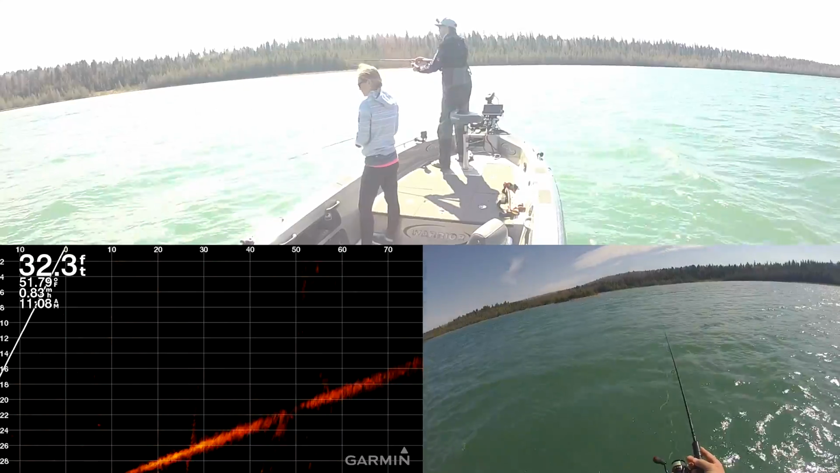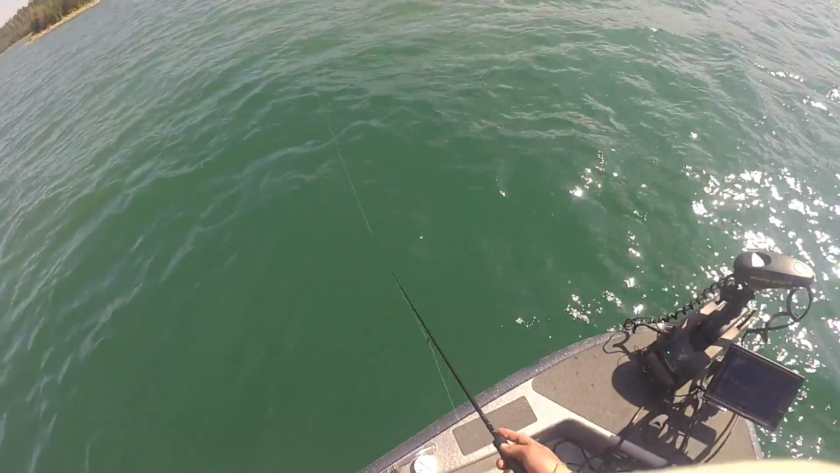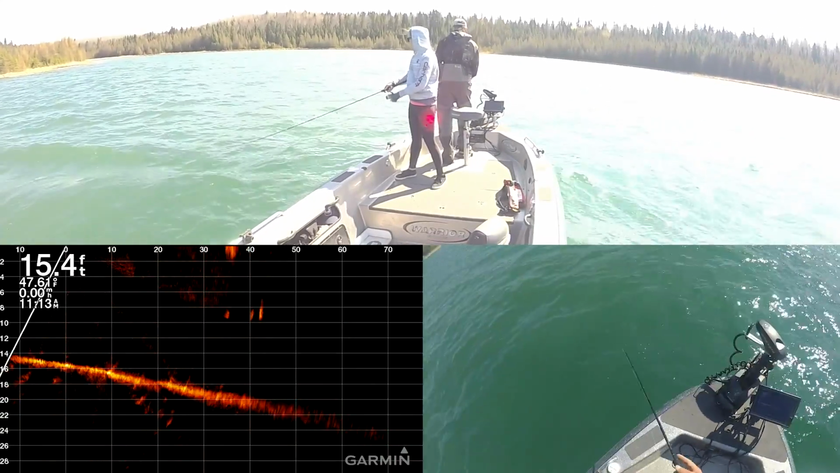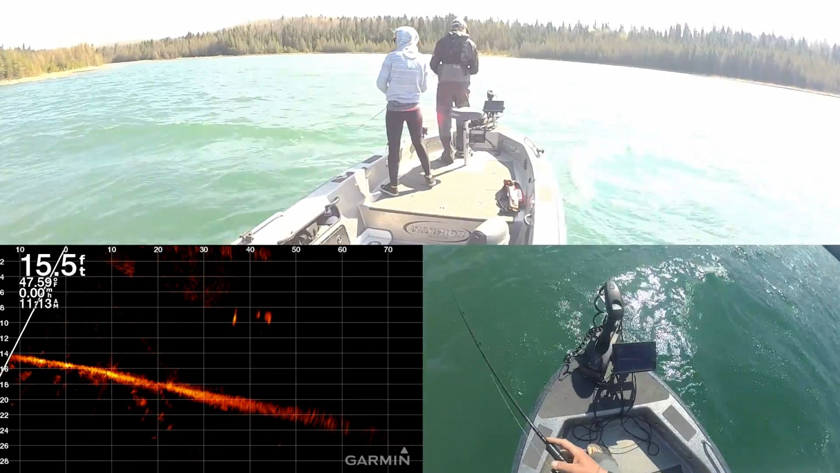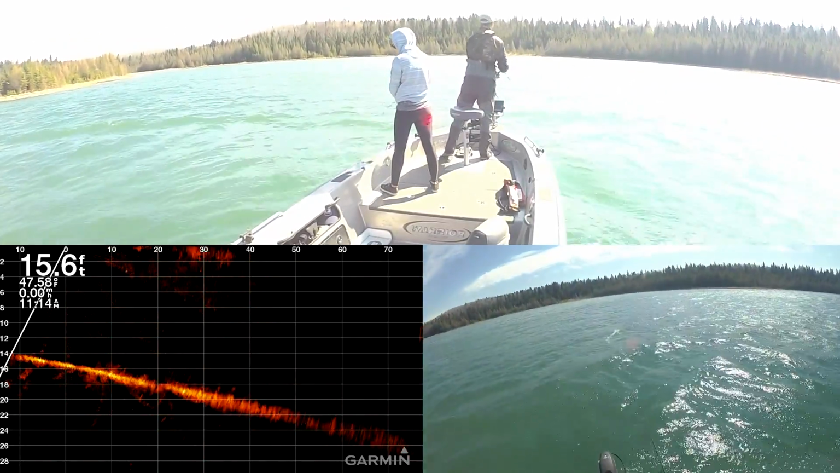I love that wind. Probably good to be on this mud line, eh? As opposed to trying to catch them in the clear water. There's definitely some fish out here, look. Right there, 45 feet that way. See them? Yeah, it's just hard to cast into the wind.